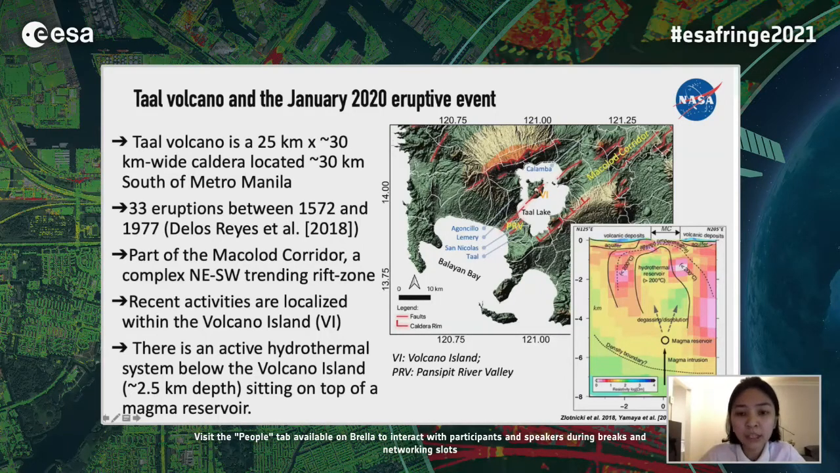Recent geophysical studies at Taal show that there is a hydrothermal system located at around 2.5 kilometers depth, sitting on top of a magma reservoir. Eruption dynamics at Taal are mostly controlled by local tectonics and magma reservoir water interactions from external sources that can result in different eruption styles and a wide range of